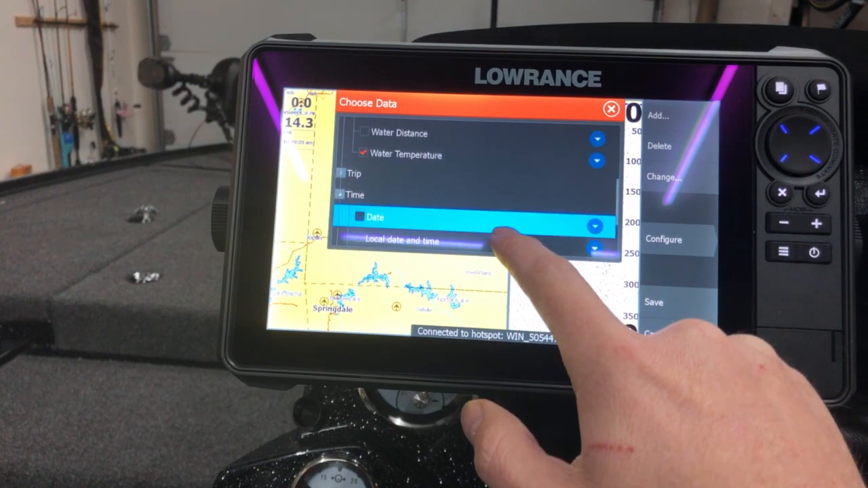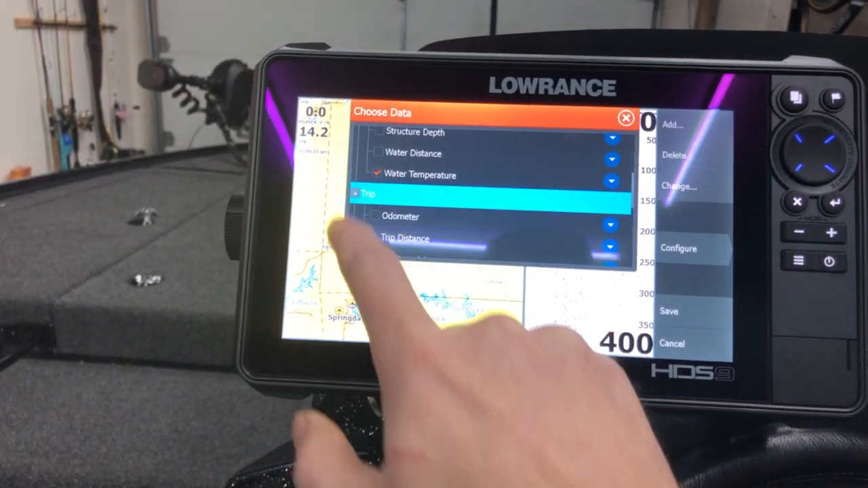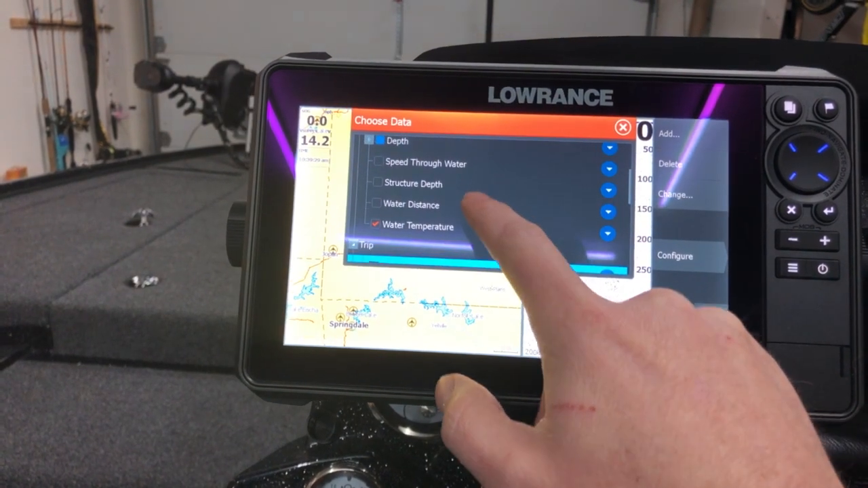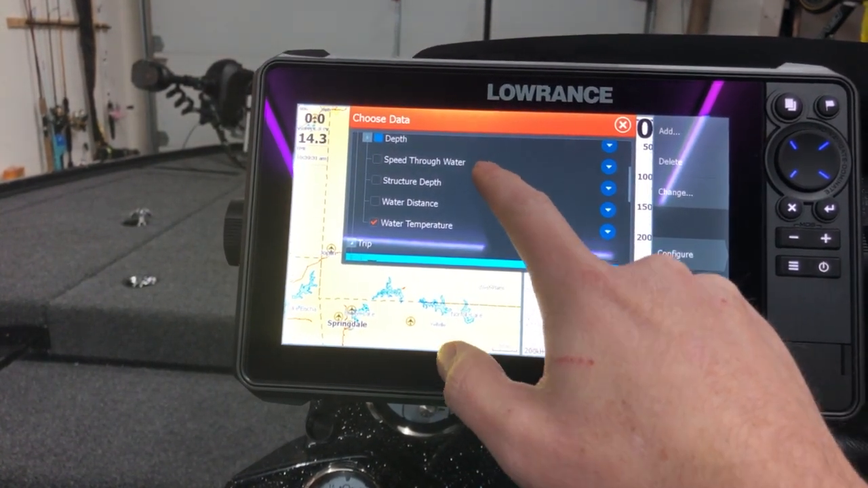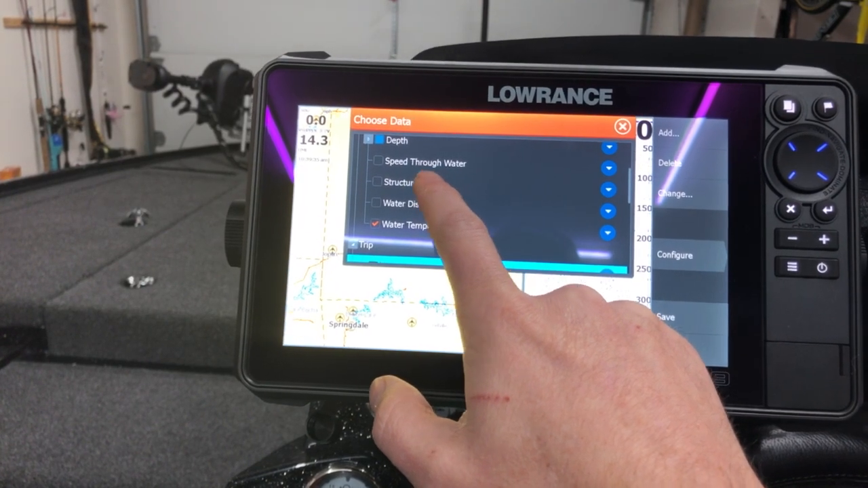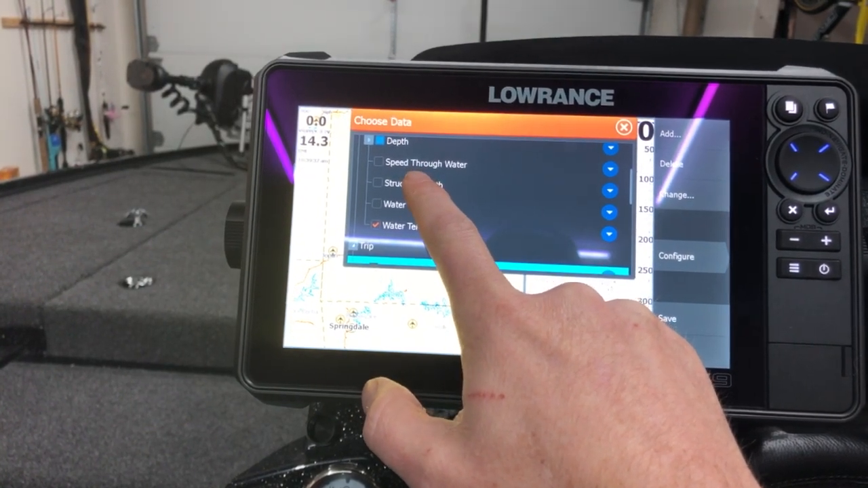Okay, I'm going to look around a little bit more. Do I want to do anything with the trip, my odometer, distance? I'm good there. I don't want speed through water. Let's go ahead and click on structured depth.